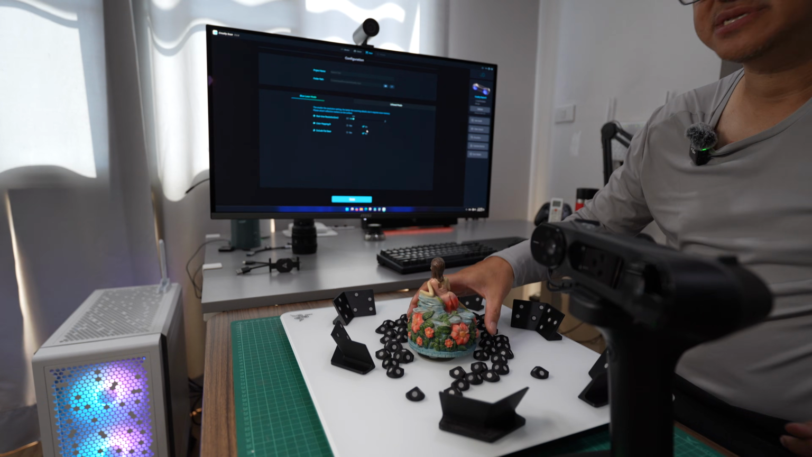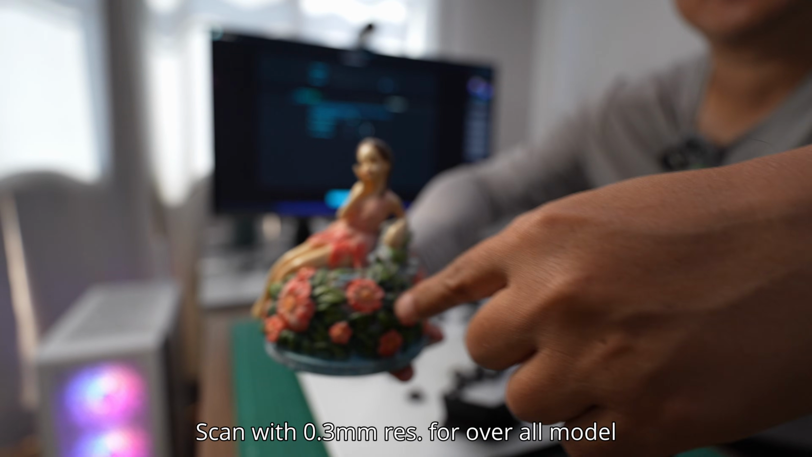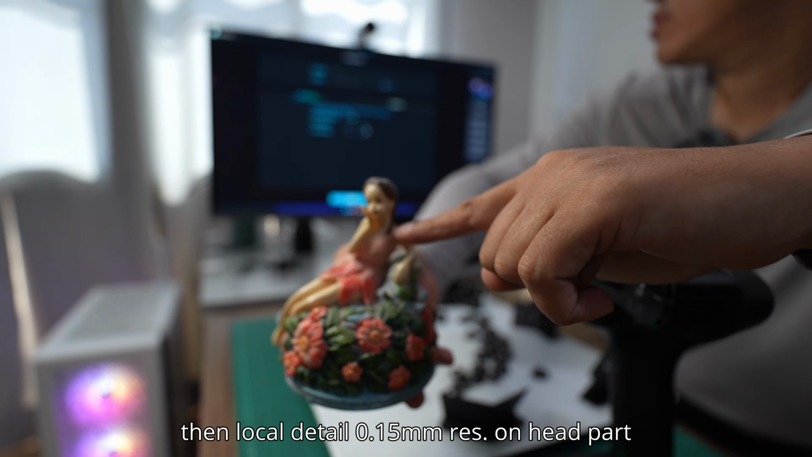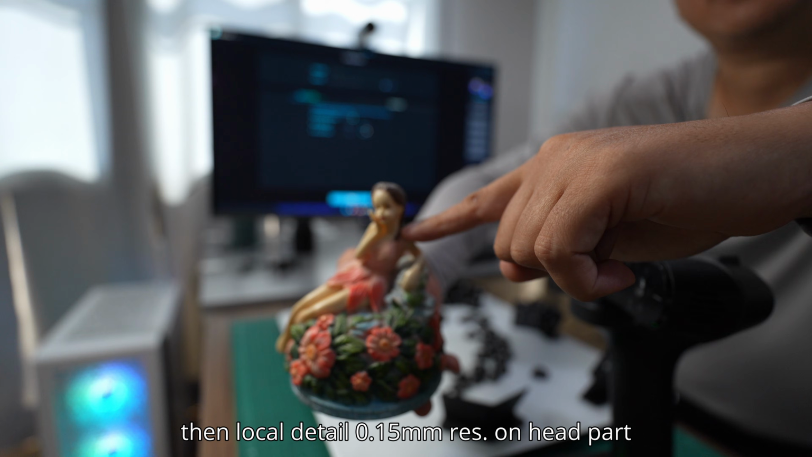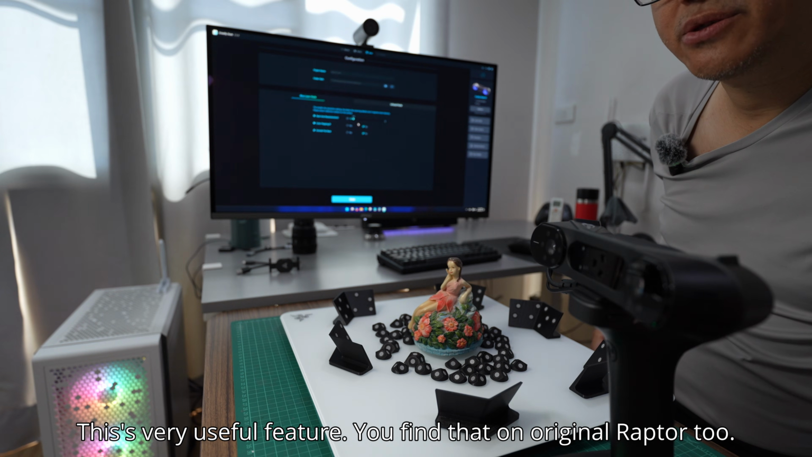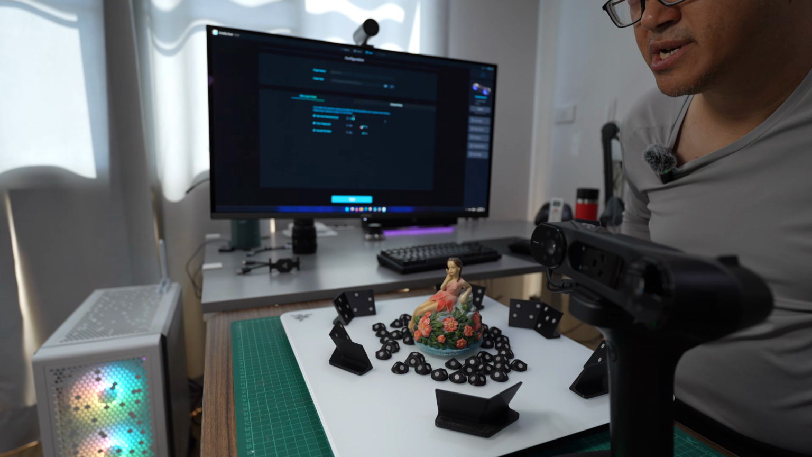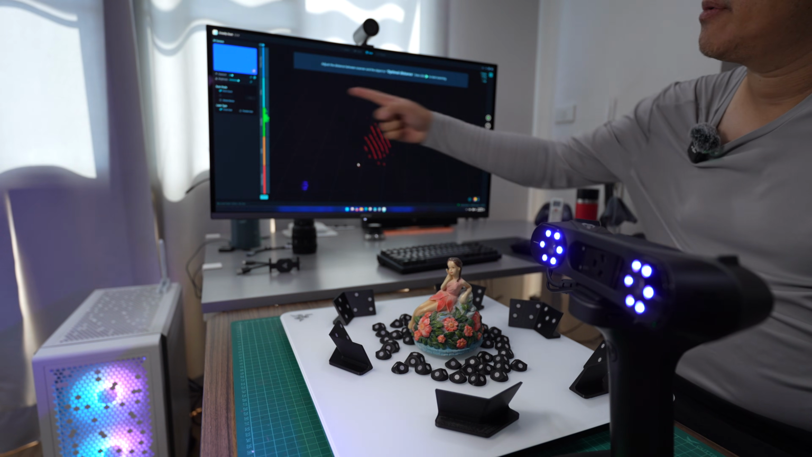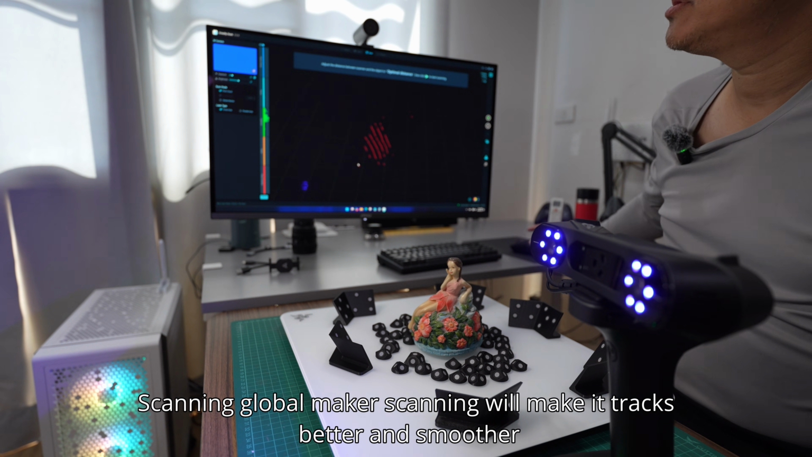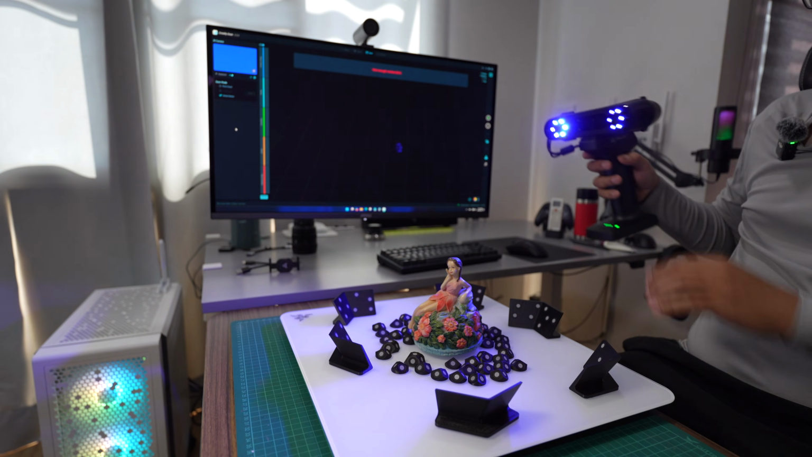Okay, next I will scan this object, and I will use the 34 lines to scan the overall object for faster speed, and then I will do a local scanning for a detailed scan on the head area. I set the resolution to 0.3, and on the head I will use the resolution 0.1. Okay, here we have a scan mode. I will choose the global marker first so that I will scan all the markers.